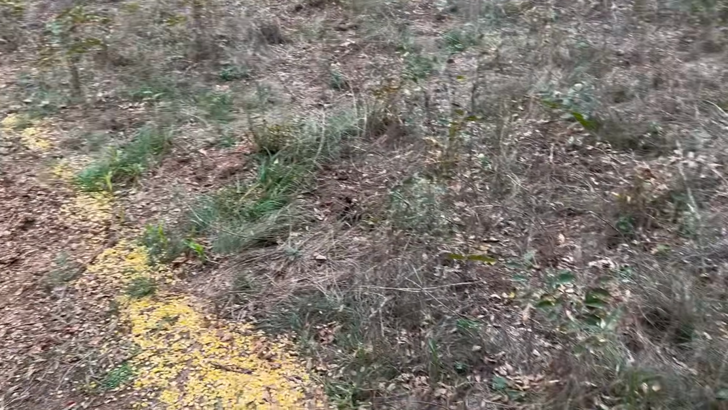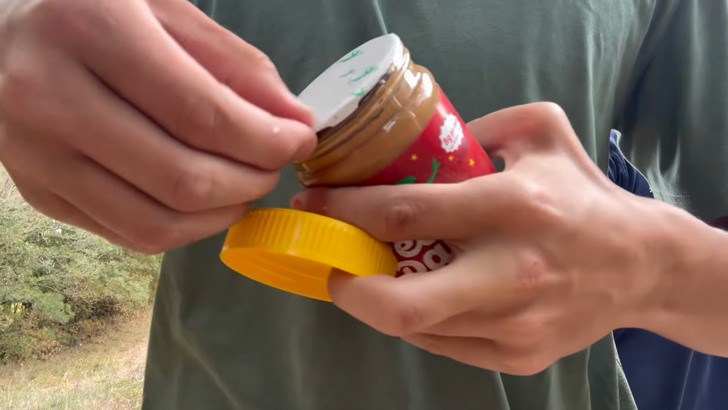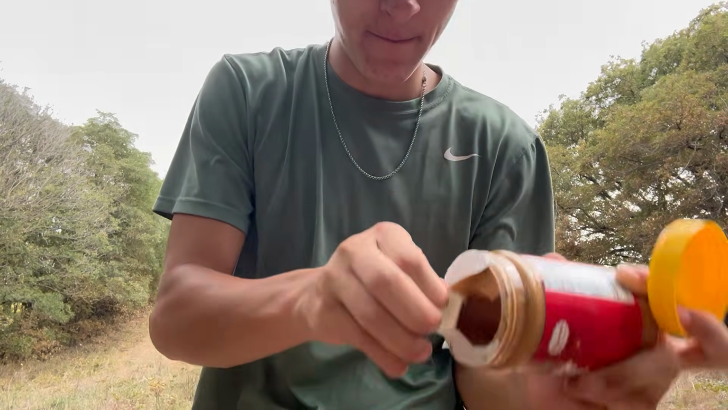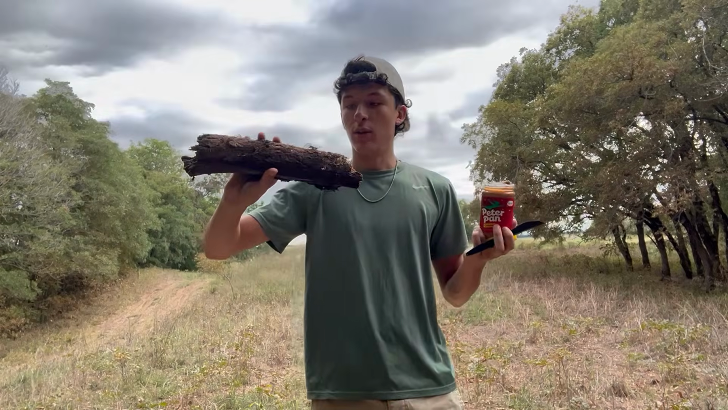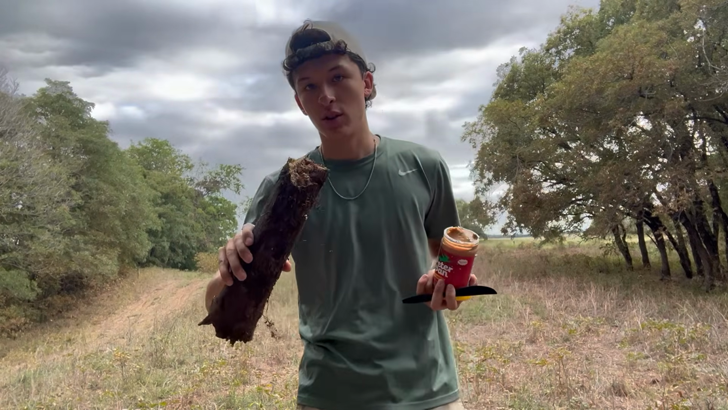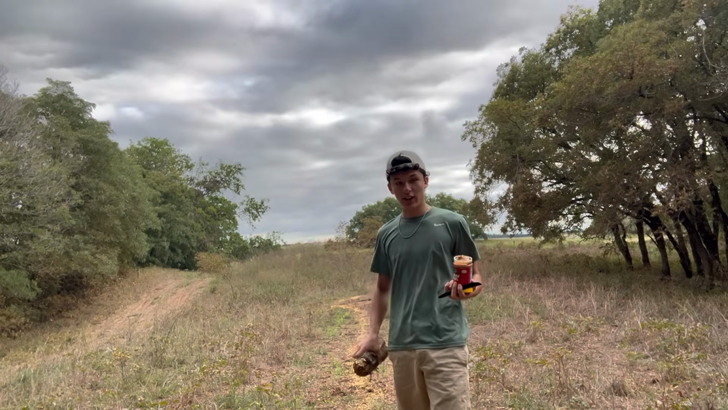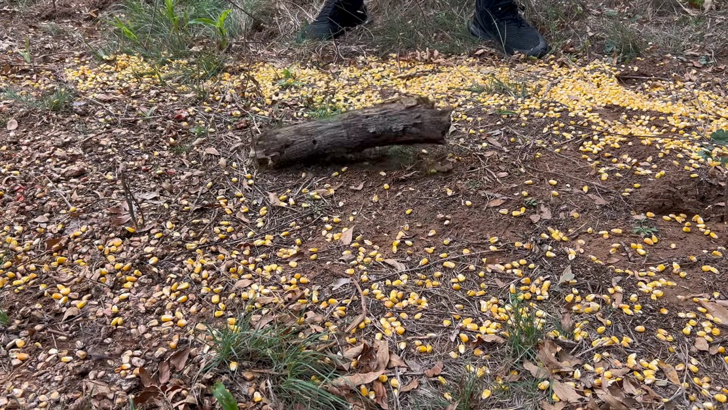Now for the peanut butter. Well, that just worked out great. We gotta go find a little spot or something to put the peanut butter on because right now we have nowhere to put it. So we went out there and found this stick and we're just gonna put the stick right here, right in front of the trail camera and put this peanut butter on there.